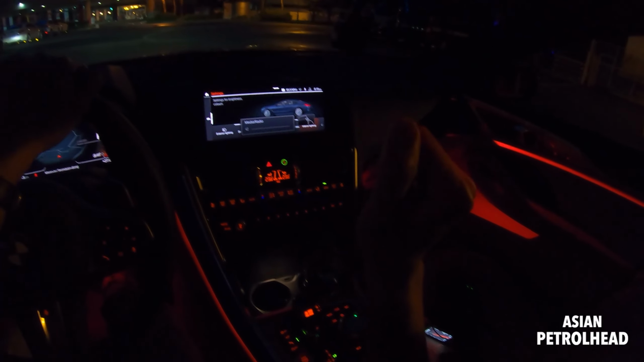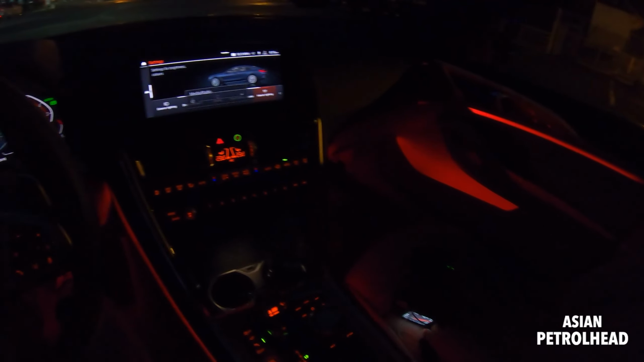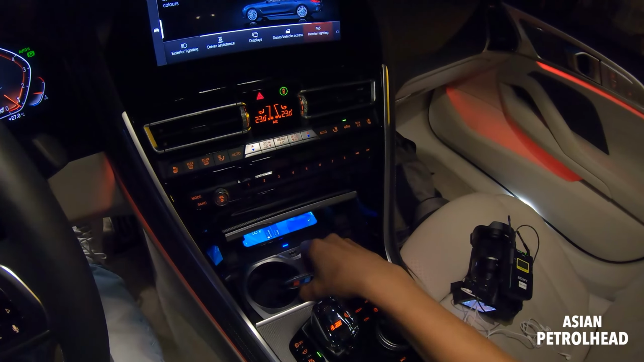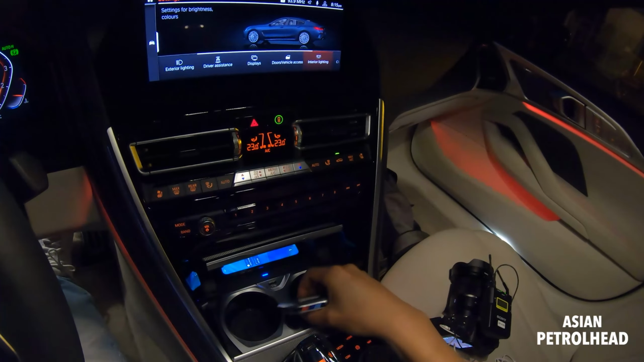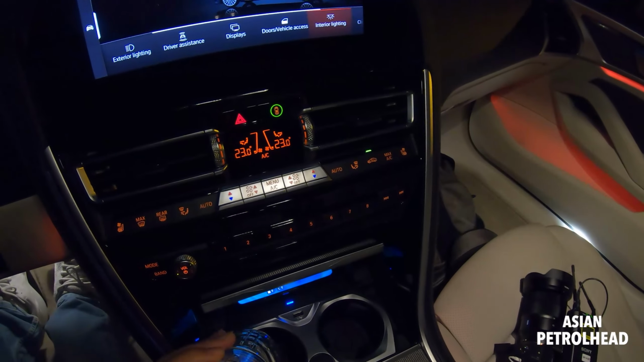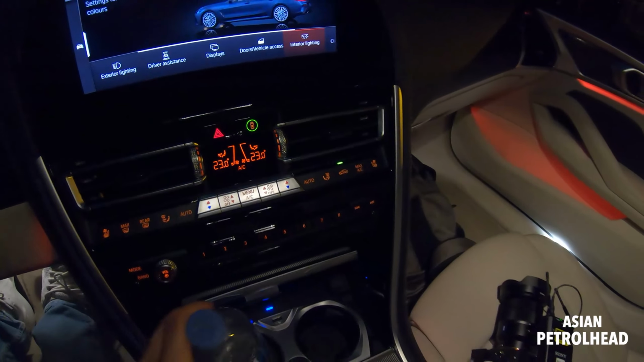So it sounds pretty good. We also have a wireless charging pad right inside there. Just turn on the lights. Two cup holders right there. Not 220 volts, 12 volt charging, and also it seems like a USB charging port.